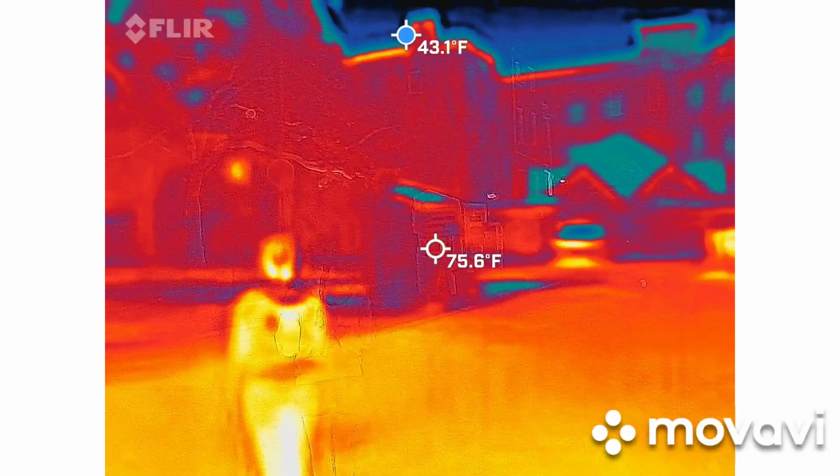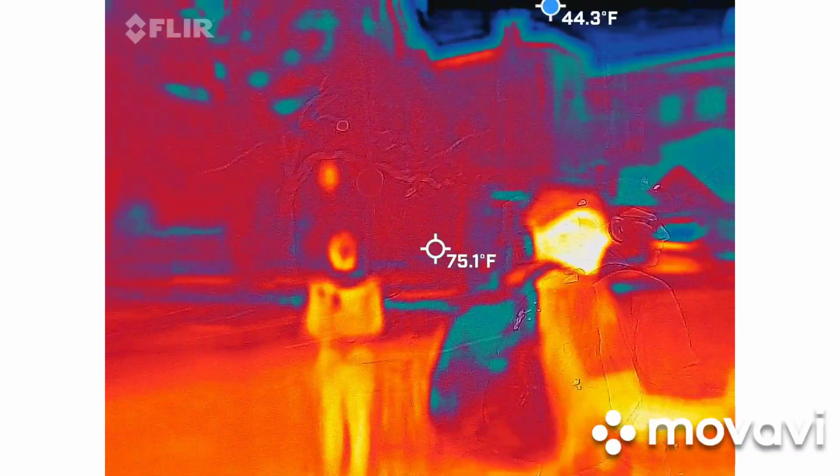This is where I get to chill and smoke, let you guys do all the work. Yeah, that works out. You guys pay me to go to work? Yep.